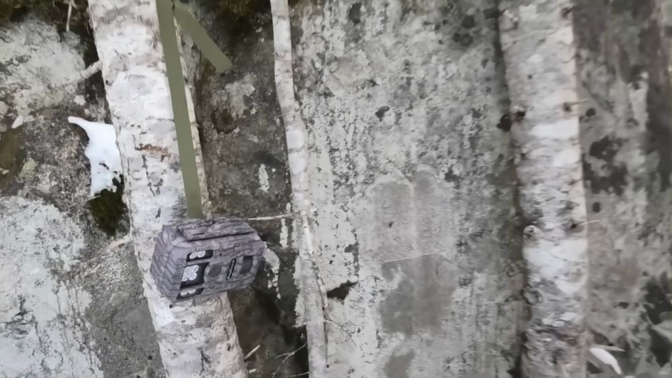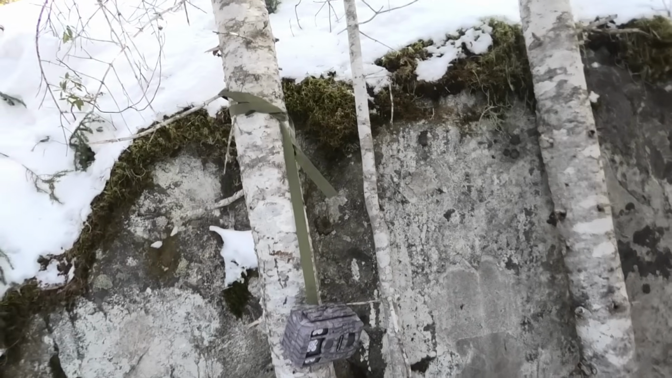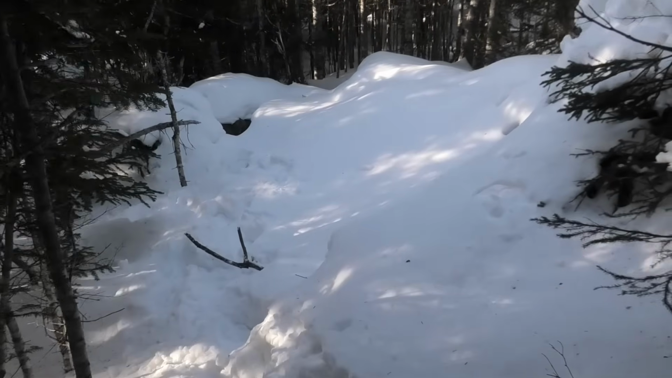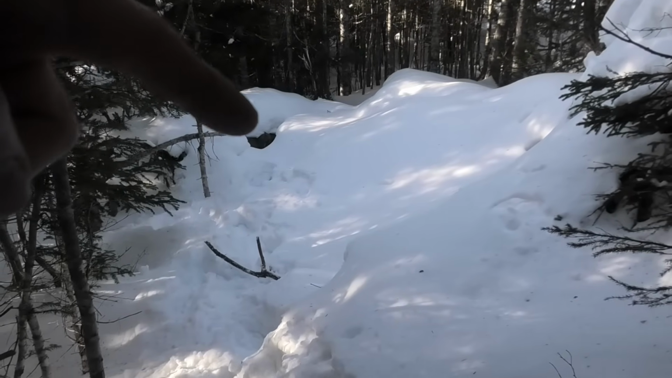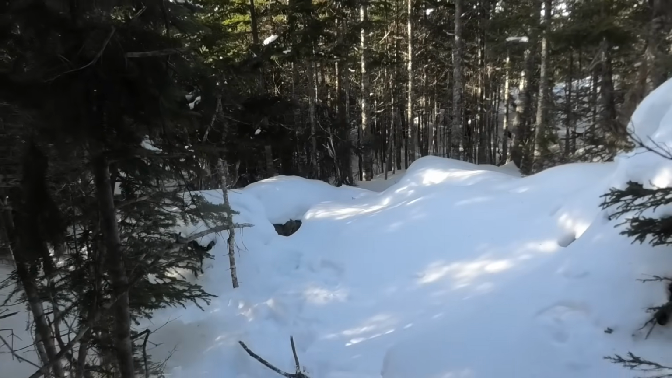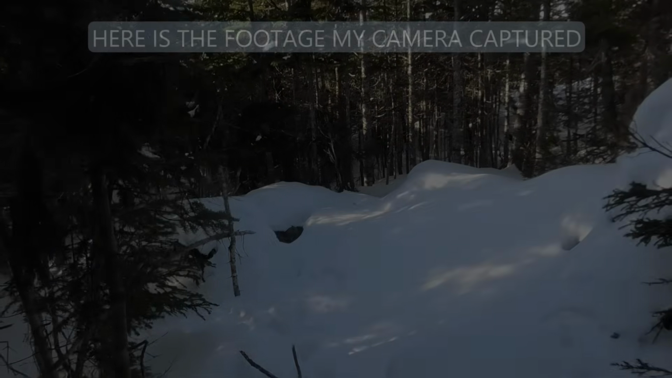Well, that's awesome. I got some footage anyway. The camera here, see, pointing toward the den. Well, that's going to be exciting. I can't wait to take a look at that footage.